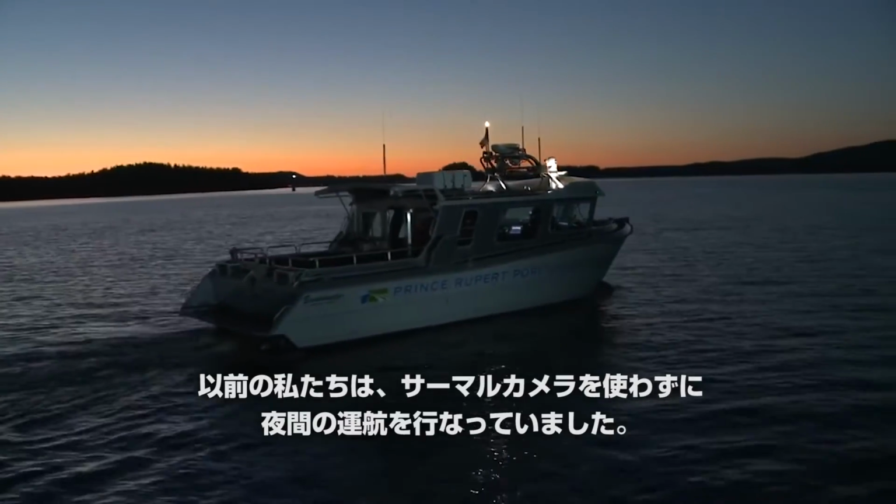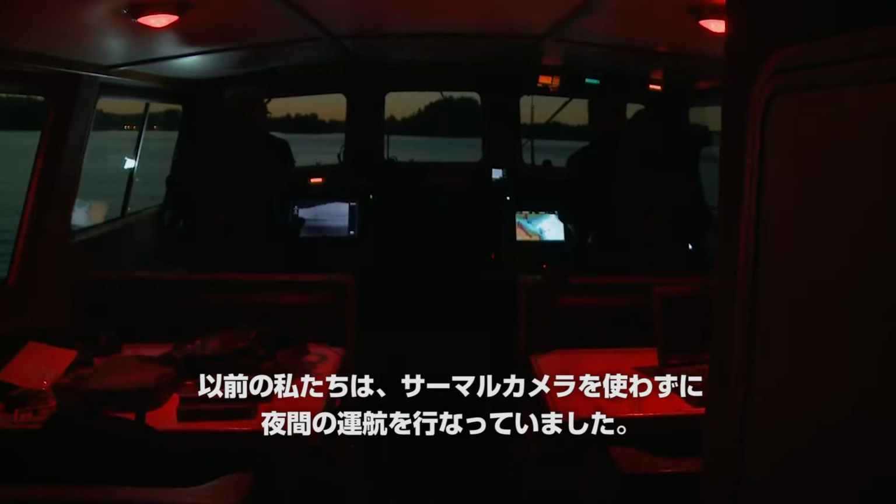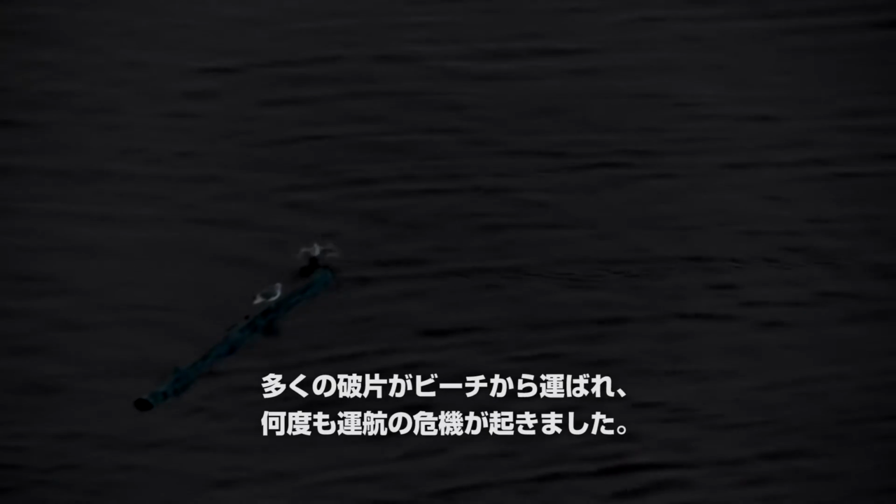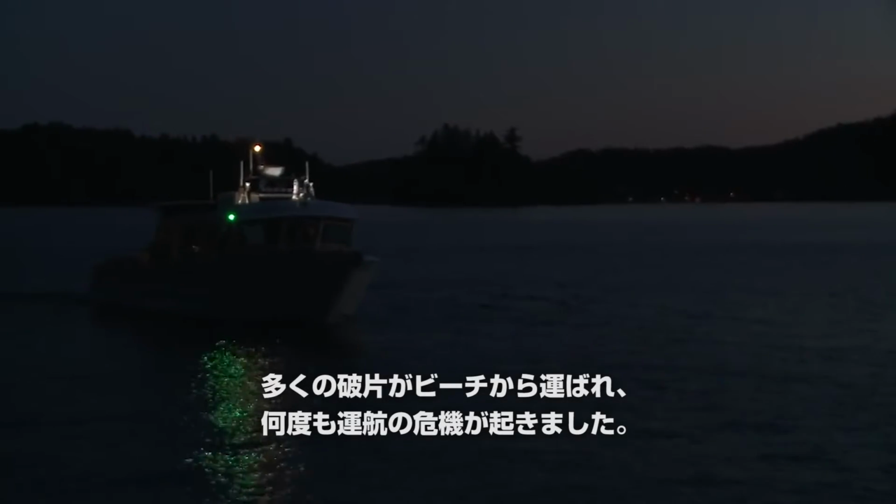We do a lot of ops at night. Navigating without thermal is expensive. We have up to 25-foot tides, and with those high tides it allows a lot of debris to be taken off the beach, which becomes a hazard to navigation.